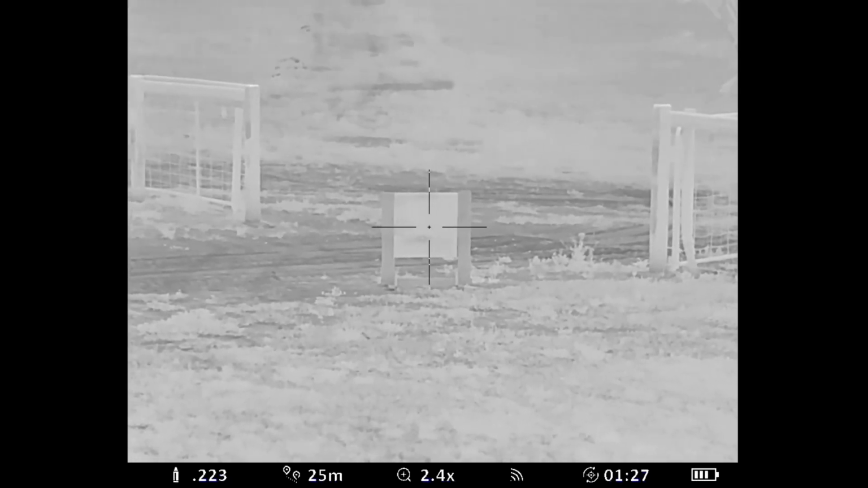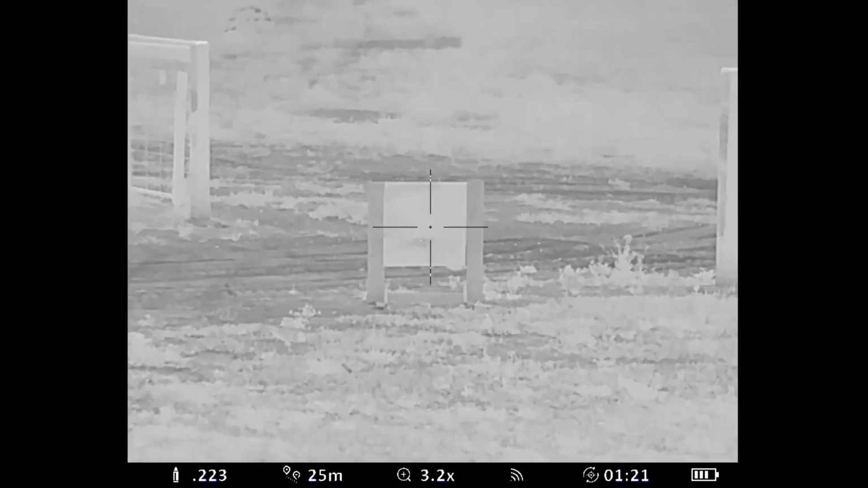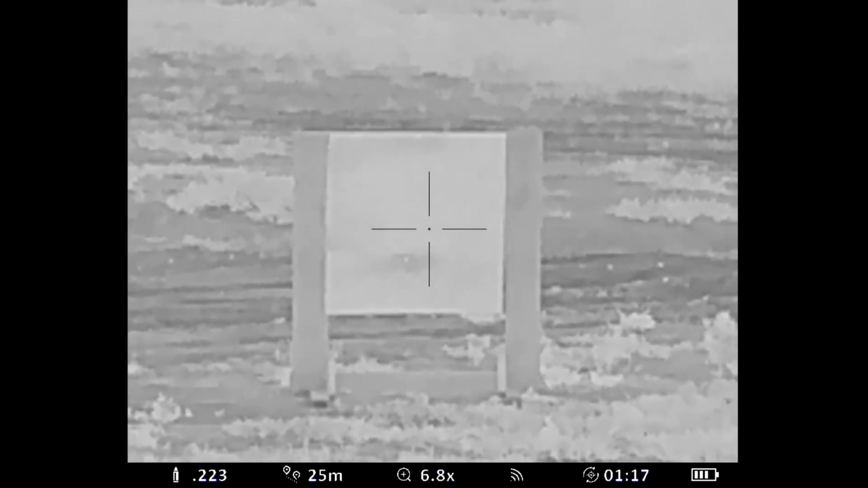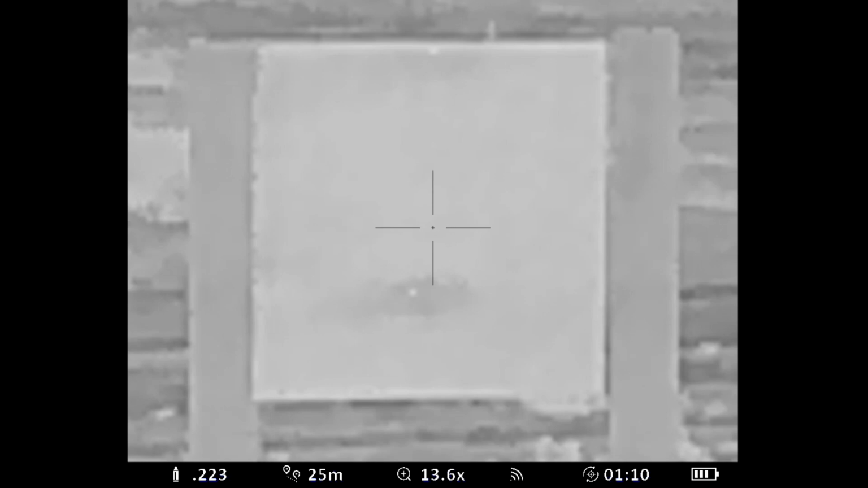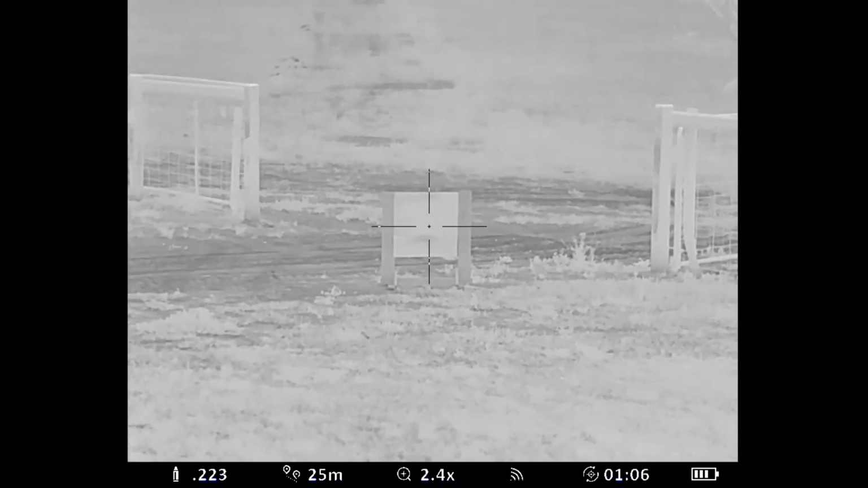Okay, so now I'm looking through the little dial up here on the side. You've got your knob, you turn it clockwise, with the top back towards you, and it zooms in, turn it away, zooms out.